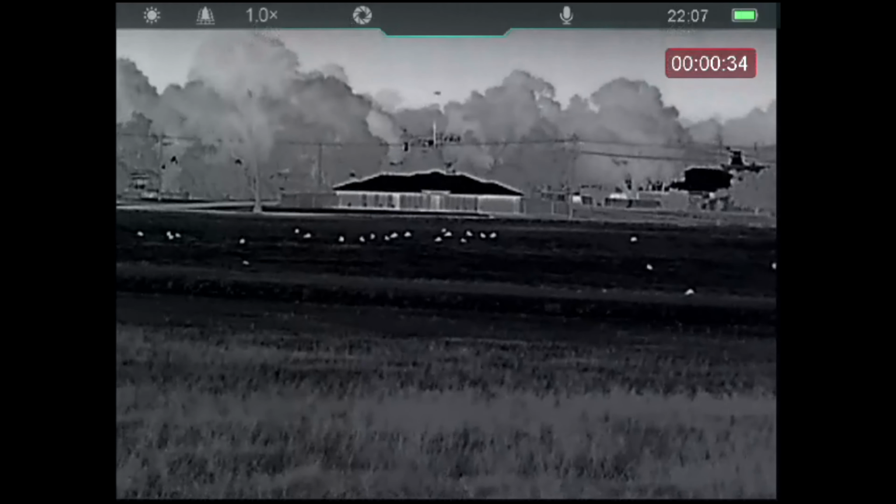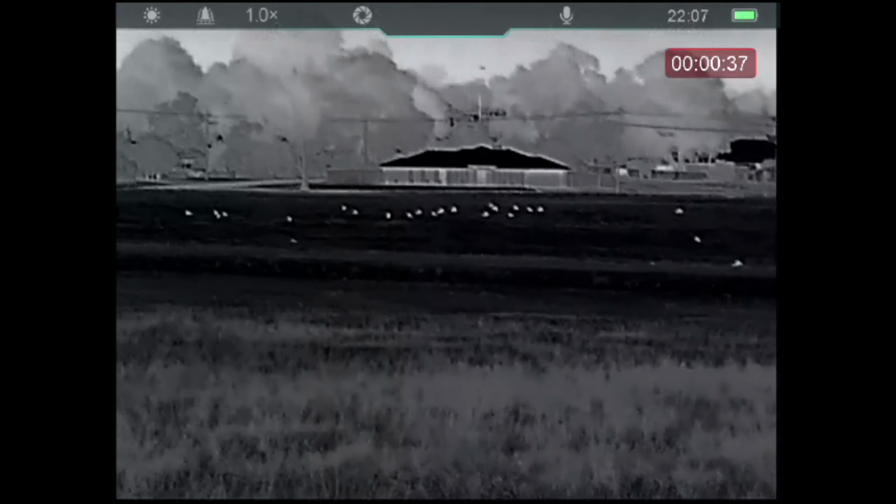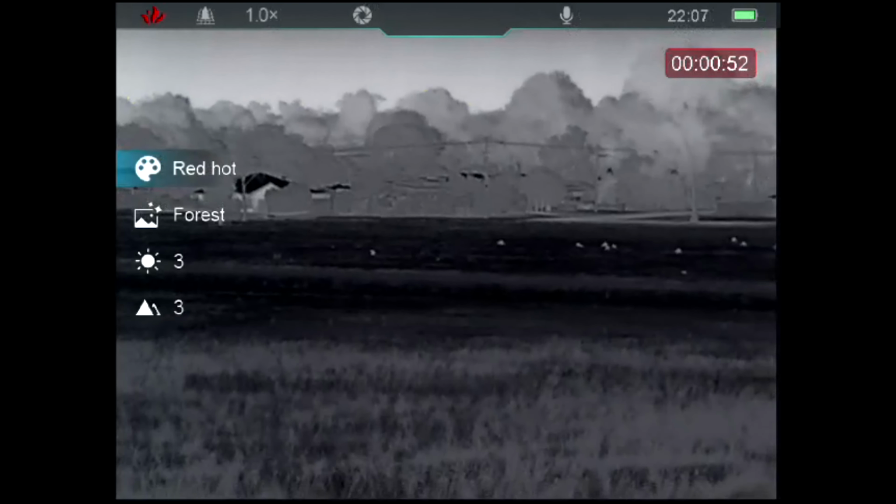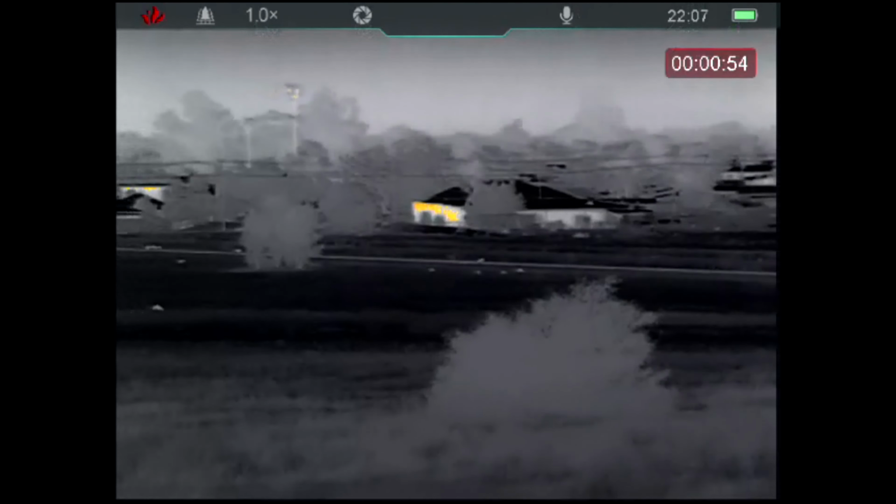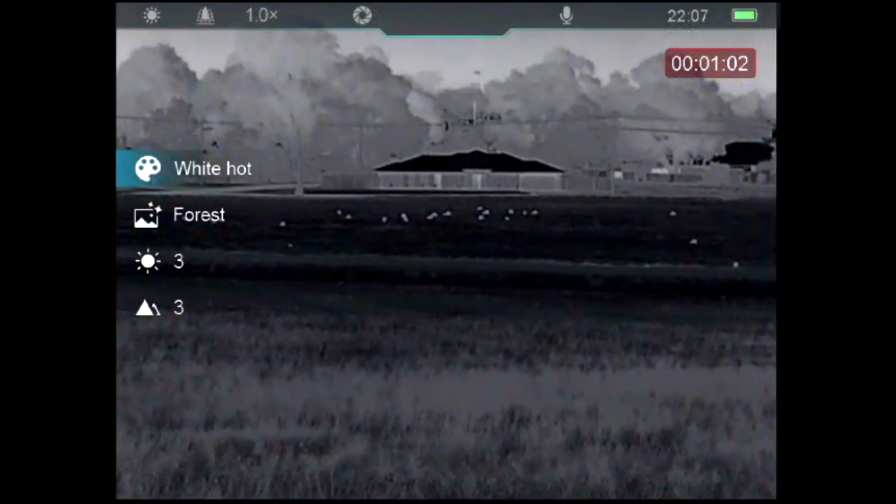We'll just go through some of the colour palettes. Okay, so there's white hot, there's black hot. That makes them pop really well like that, doesn't it? Let's go red hot. So that's sort of like white hot, but just anything which is a bit hotter will have like a red flashing on it. Yeah, there you go. The rainbow, and back to white hot.